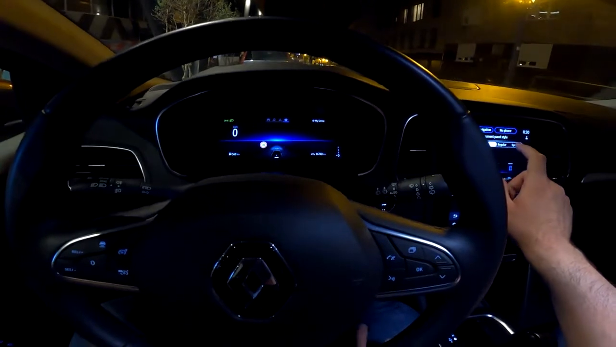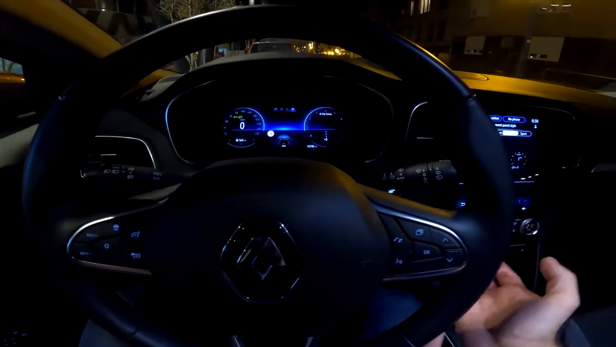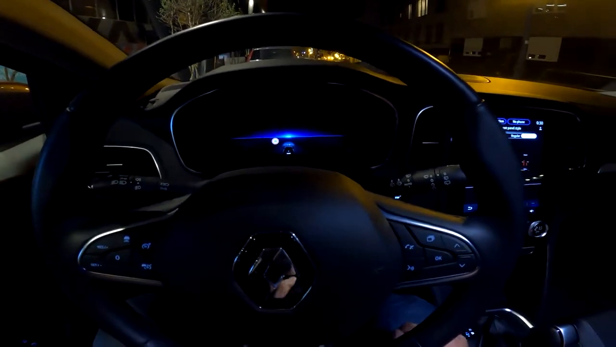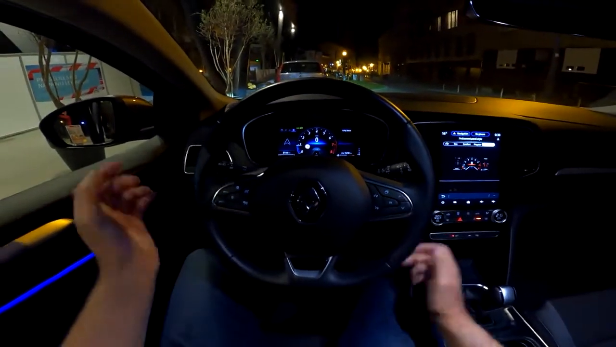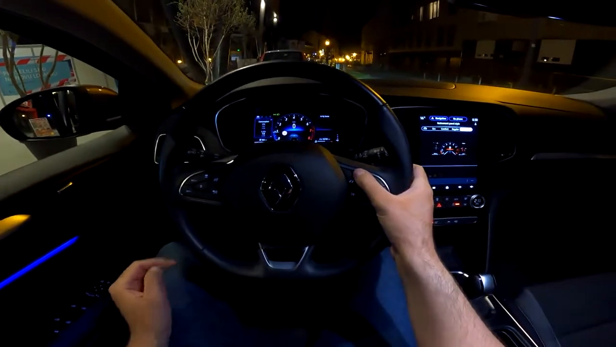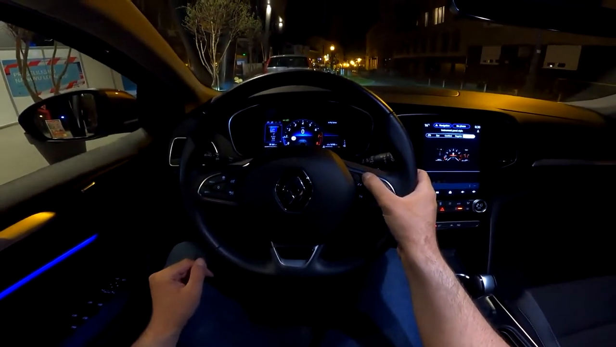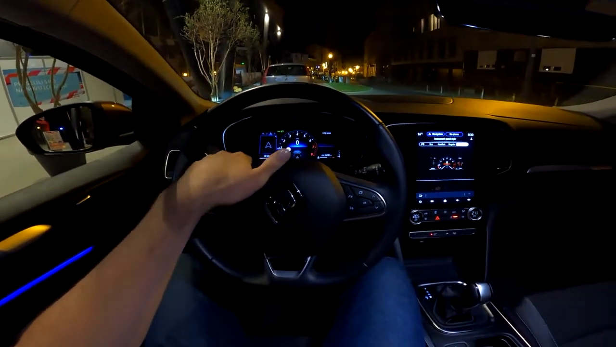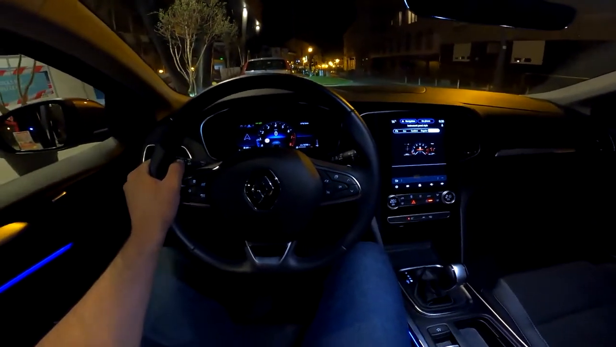So comfort would be minimalistic, regular with the classic dials, and the sport, well, big rev counter as expected. You can also change various things here on your left and on your right. So quite cool, quite useful, and I think they did a good job with this digital cockpit. Of course, this is the optional. You would get a smaller one in the standard version.